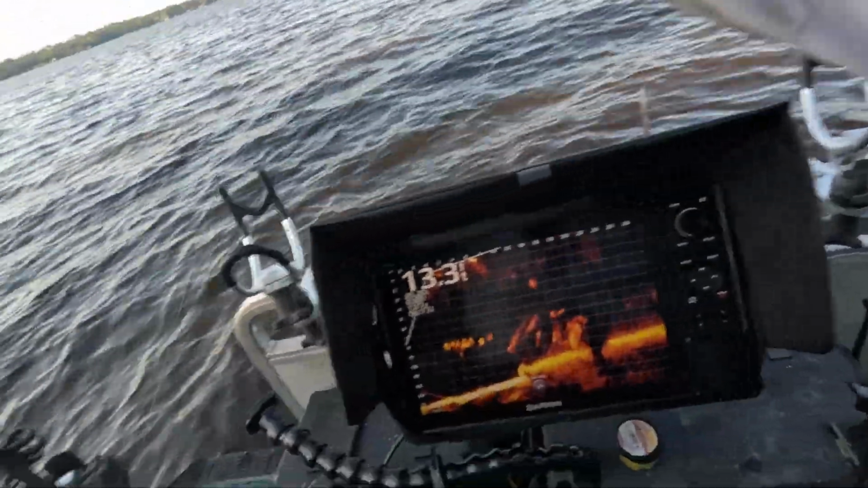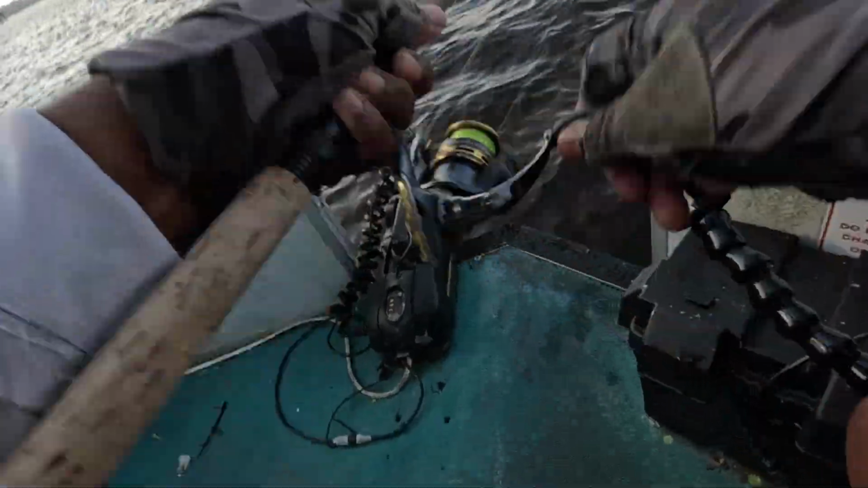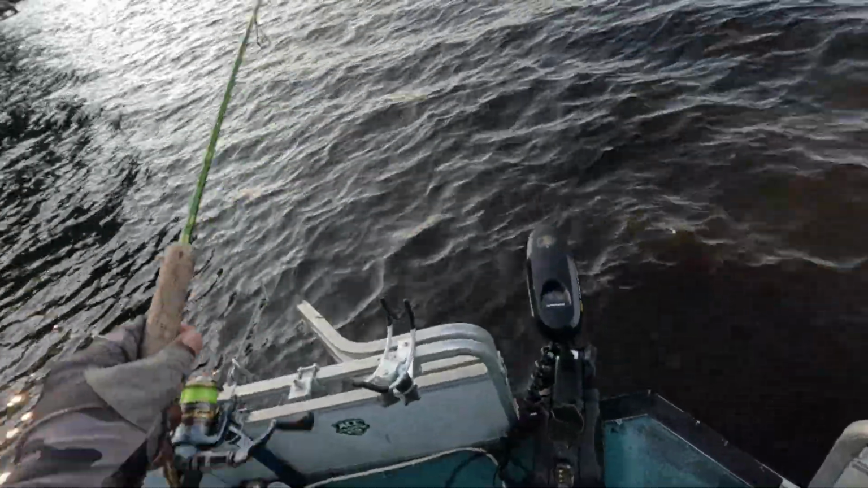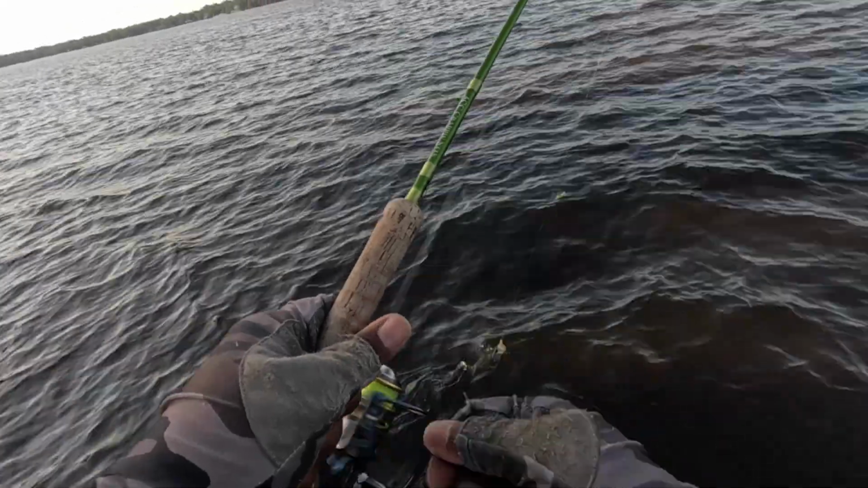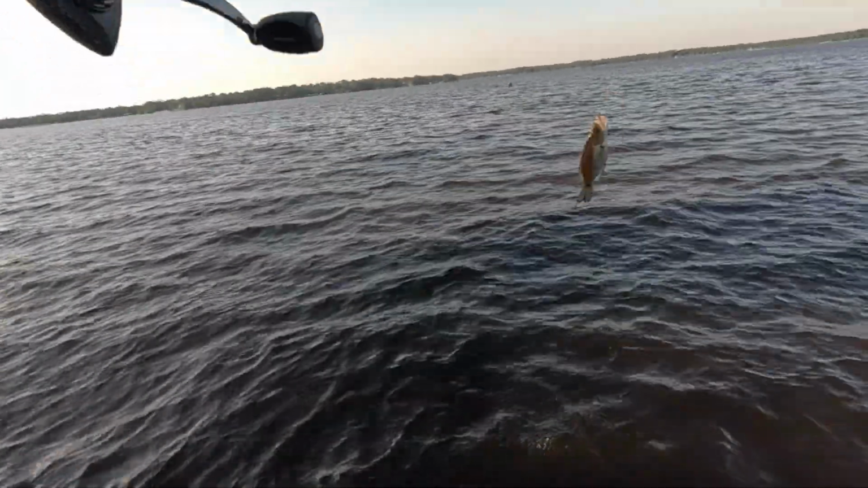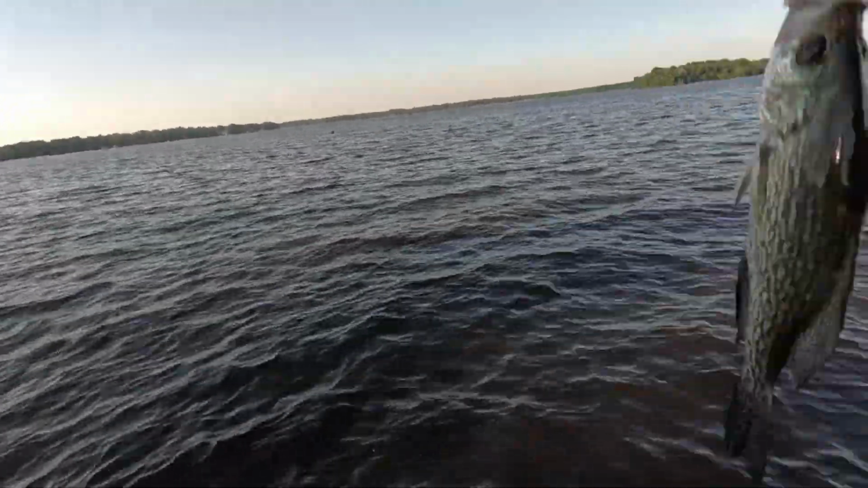There we go. Uh-oh. Trolling motor problem. That's a keeper there, folks. That is a leg tackle keeper.